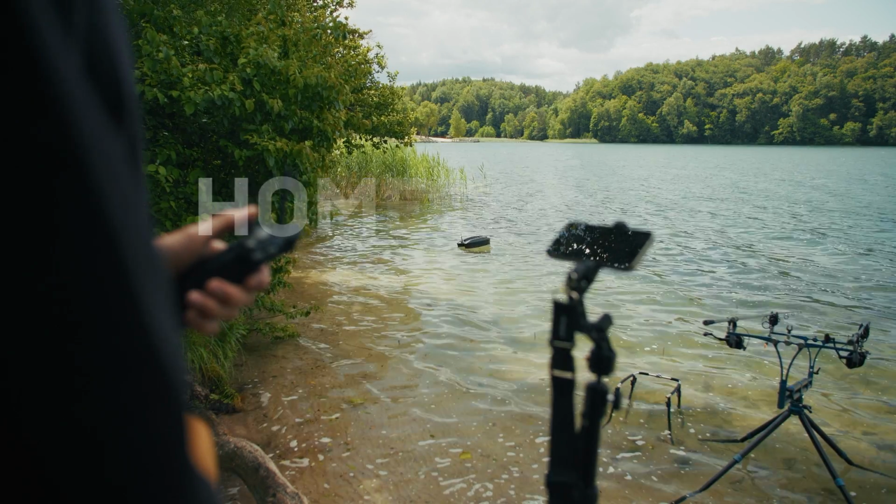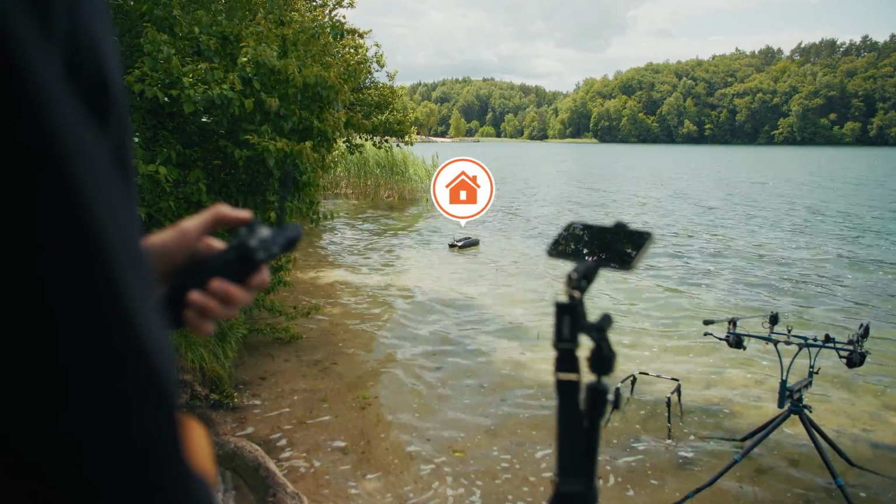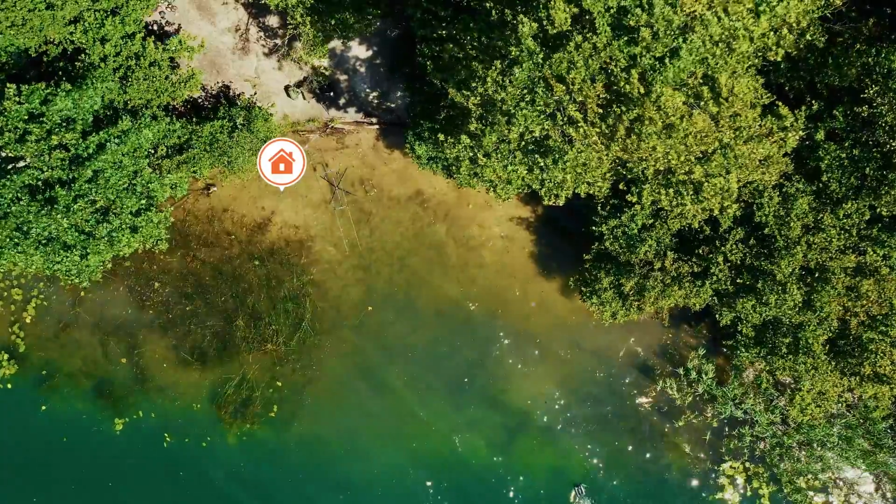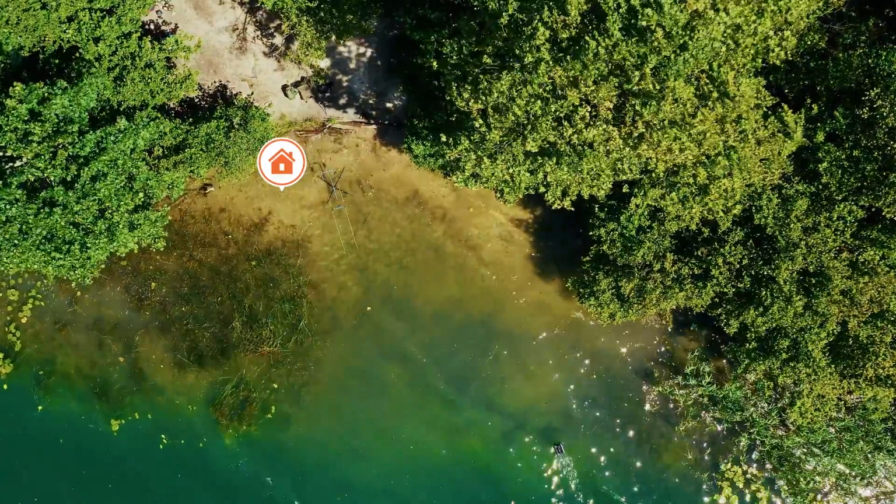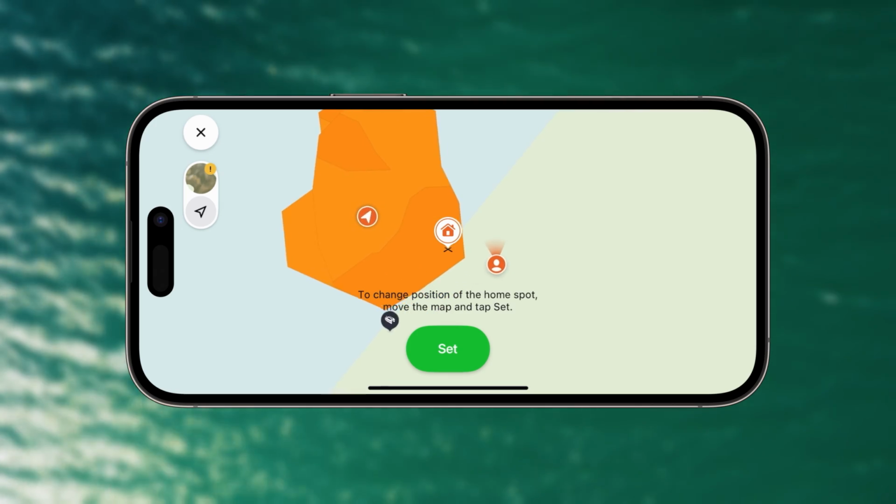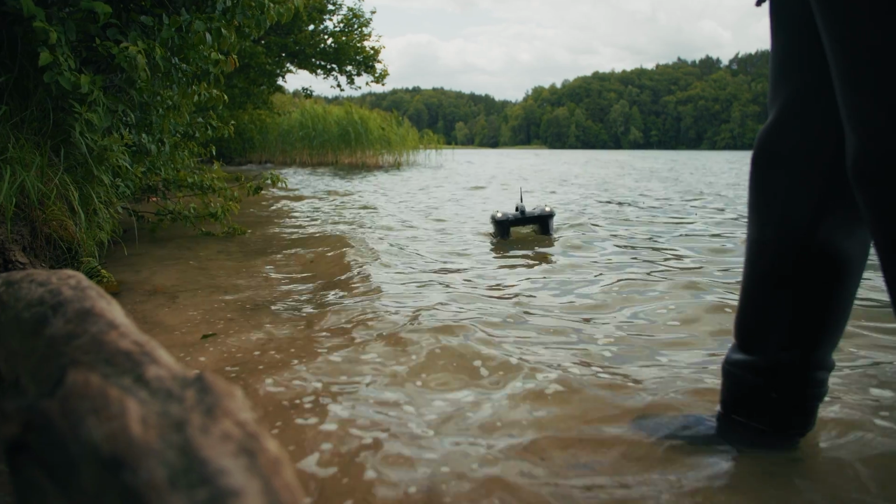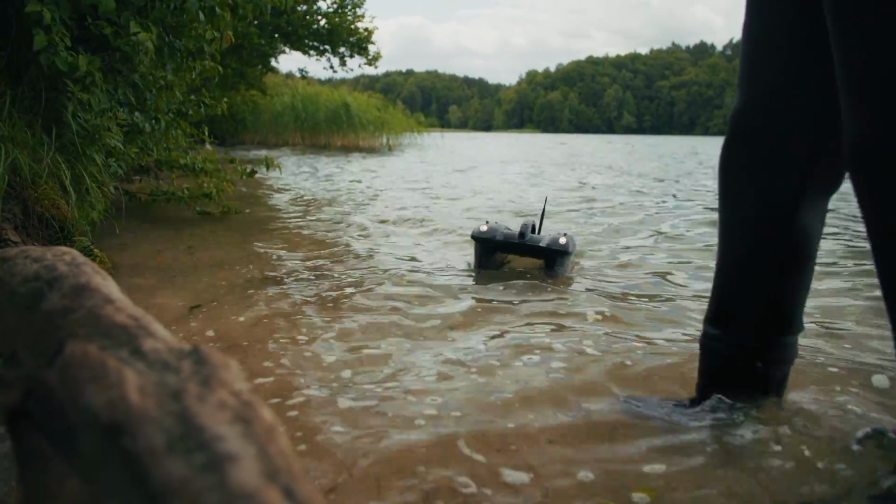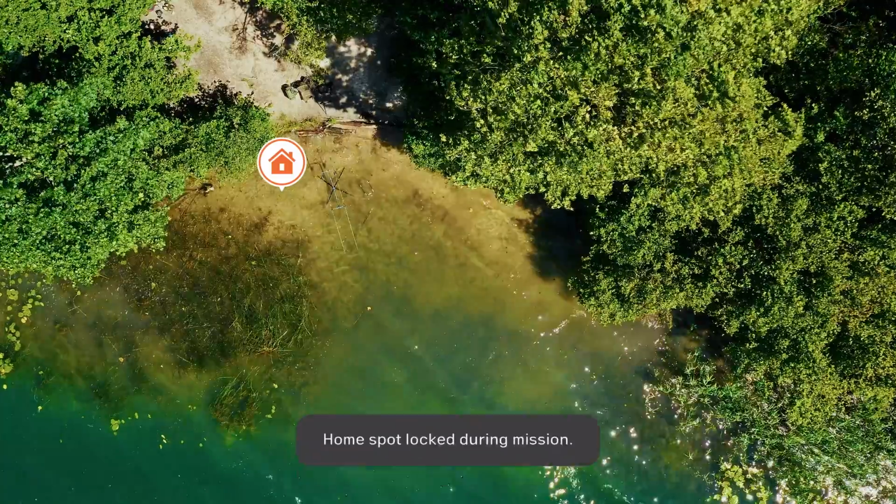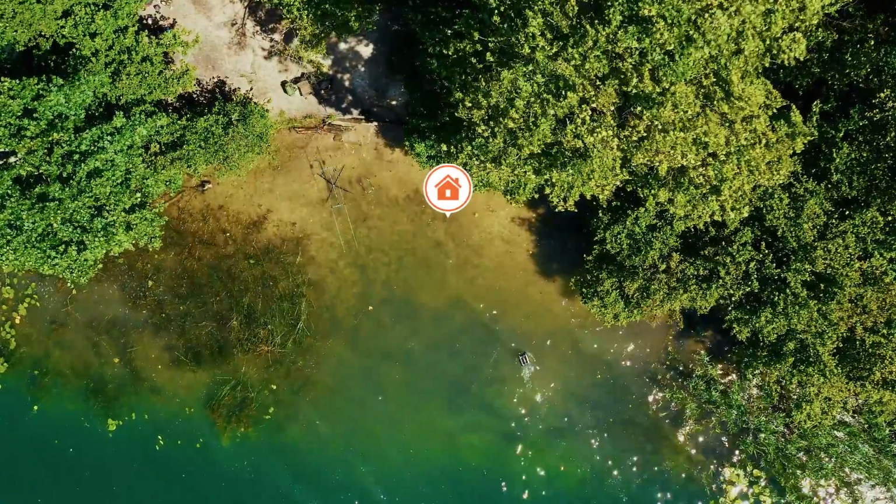When you place your Quest in the water, the home point is automatically set to that location. That's where your boat returns after scanning. The home point is also where the Quest returns if it has lost its connection or if the battery level is low. To make things more flexible, you can now edit the home point directly in the FishDeeper app by clicking on the home point icon, so your boat can return to a more convenient spot, like where you're currently standing or an easier pickup location. Change the home point after the Quest has finished its mission or when you are navigating it manually.